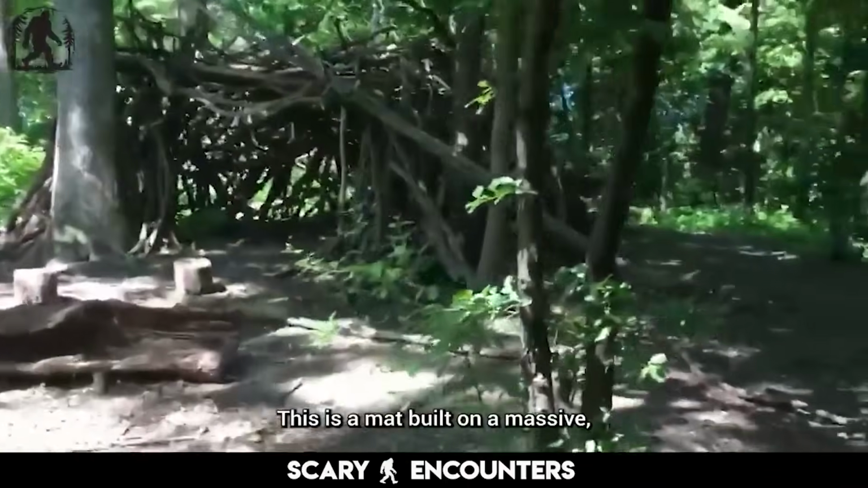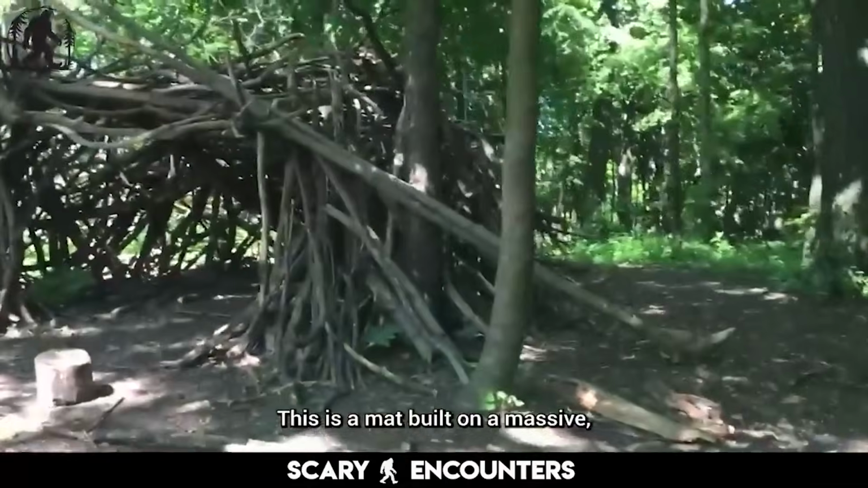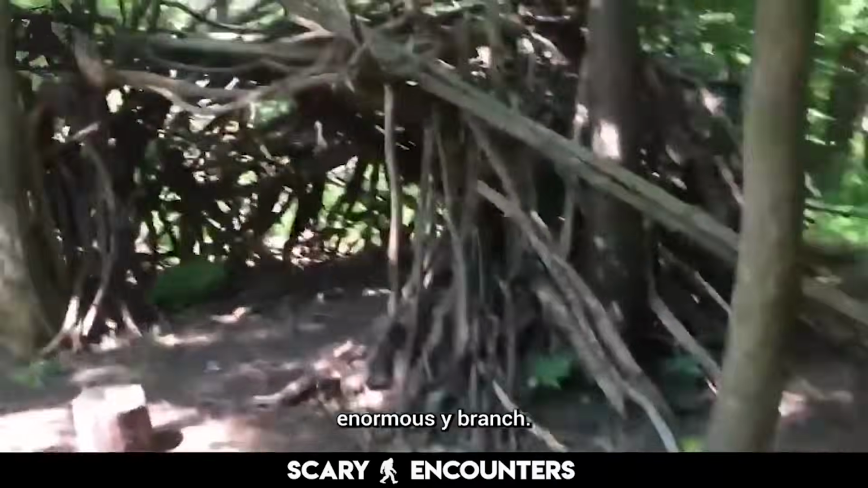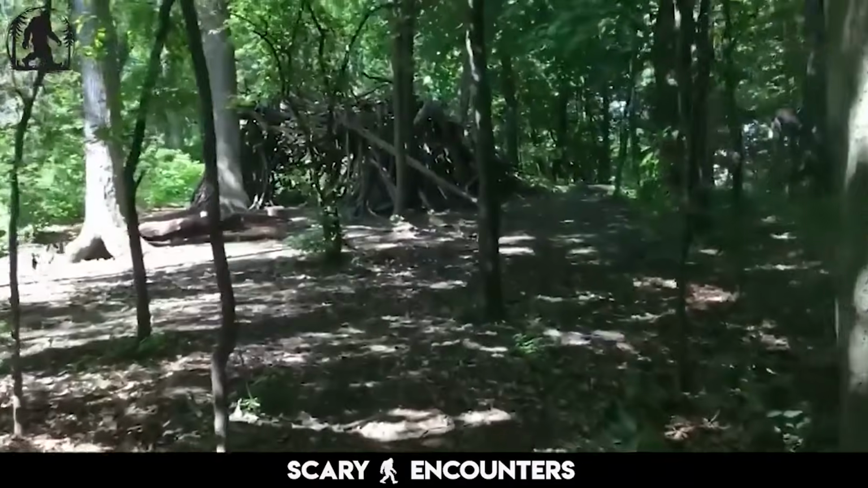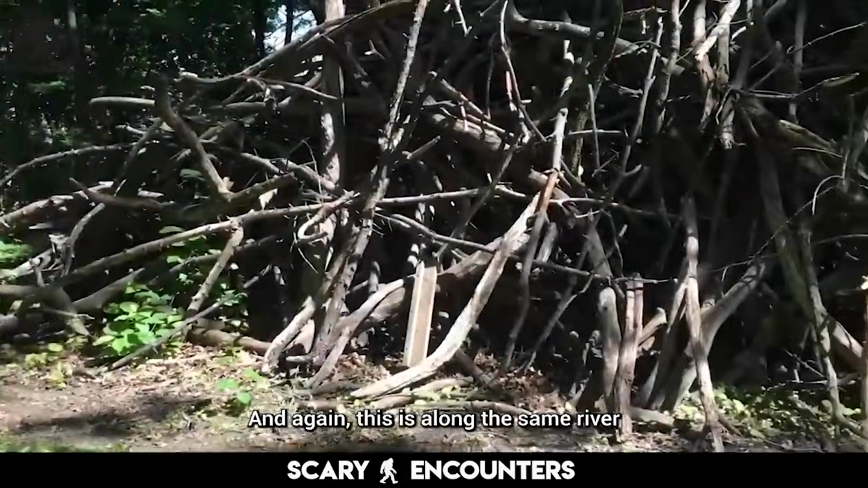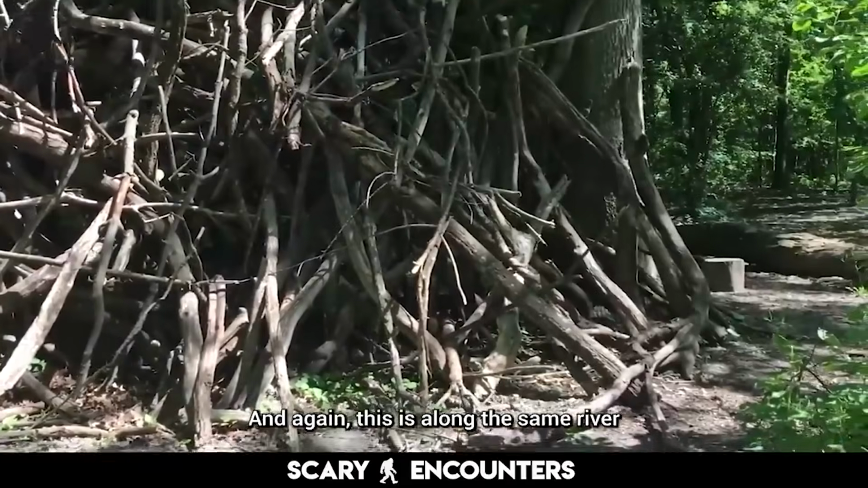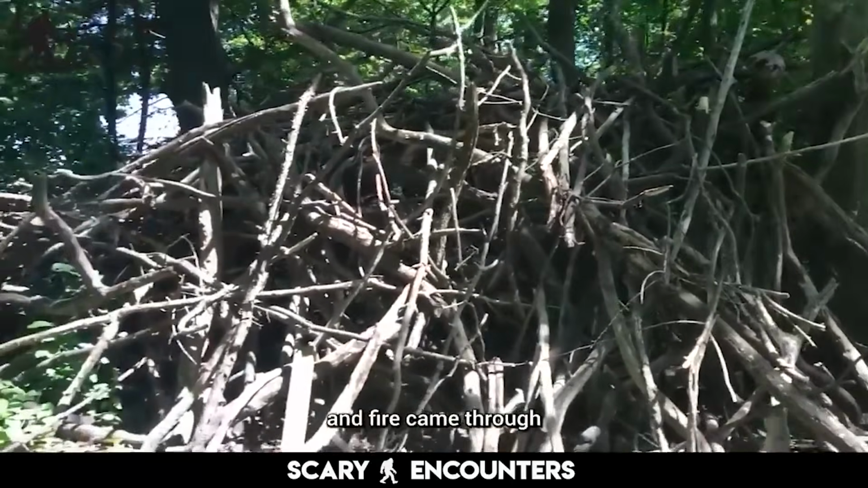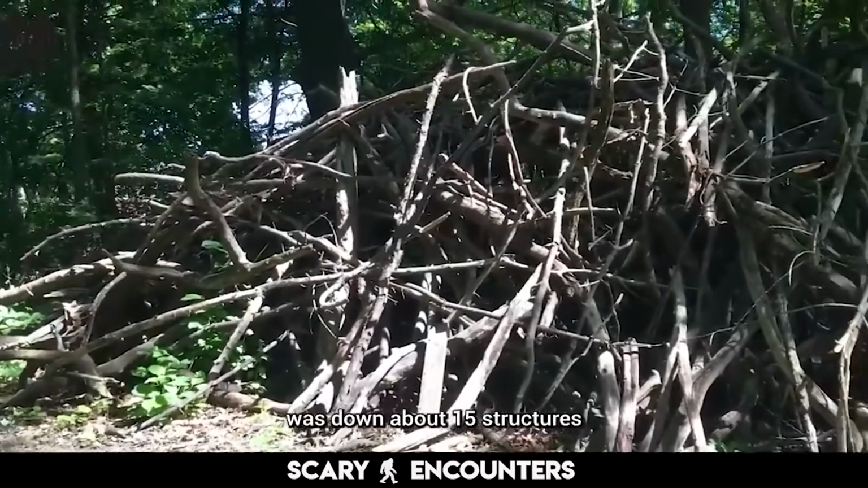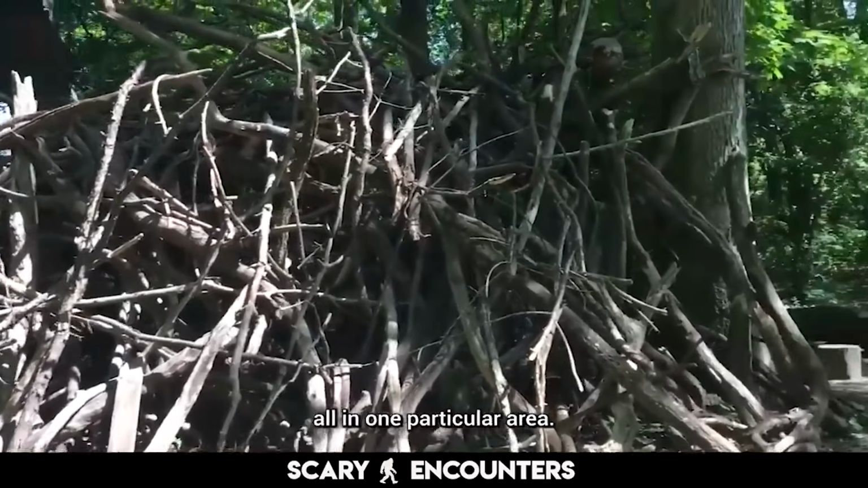All it was, this is built on a massive, enormous Y branch. Further along the riverbank, an unexpected discovery brings even more questions. And again, this is along the same river where my teddy bear showed up, where the fire came through, where I found about 15 structures all in that one particular area.